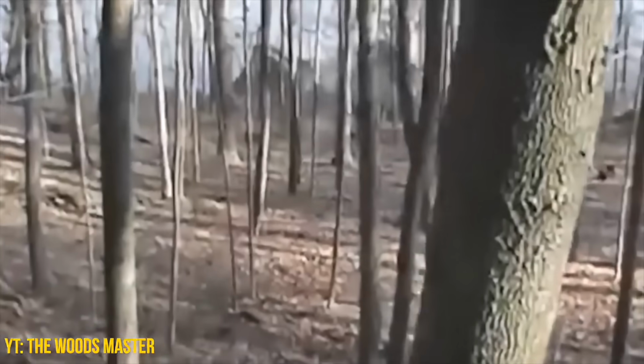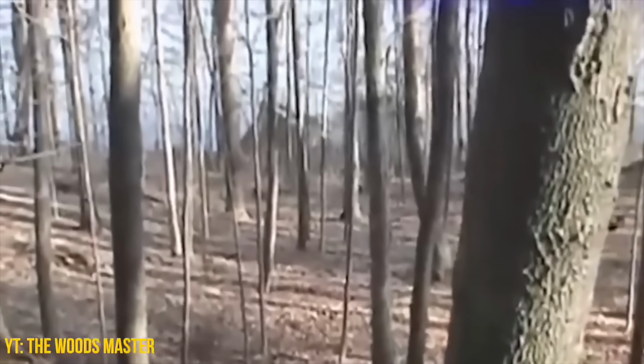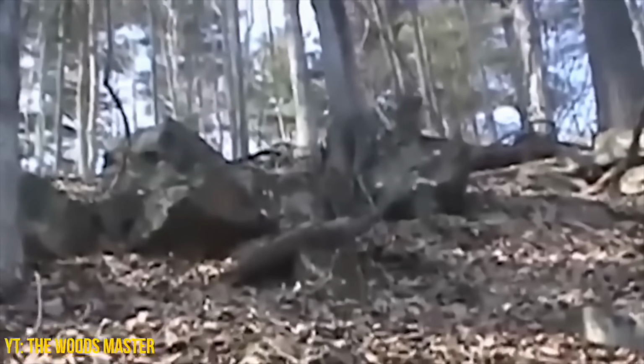A self-described Bigfoot researcher once said he would capture something that would blow your mind, but even he wasn't sure what he saw. The researcher was deep in the woods filming one of his field studies when something darted between the trees.